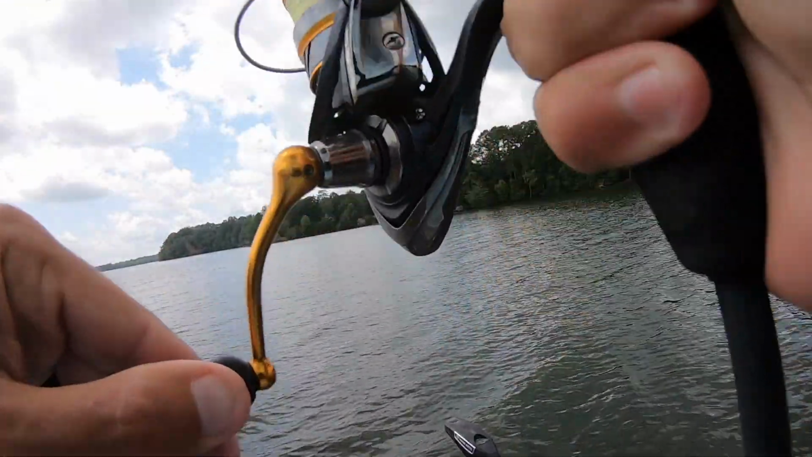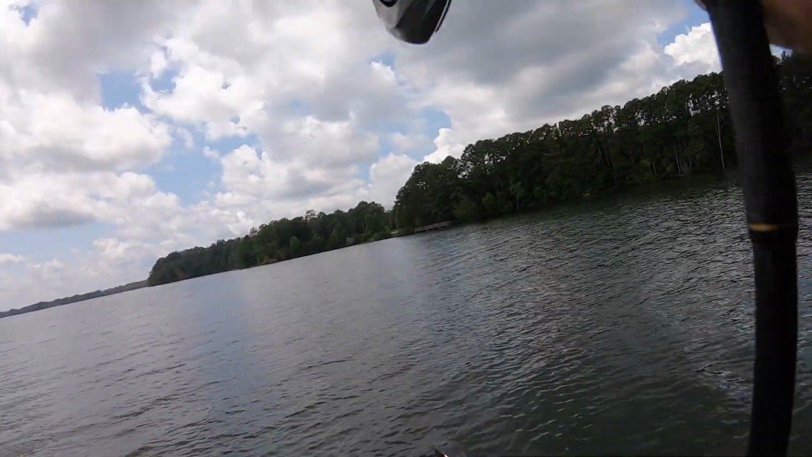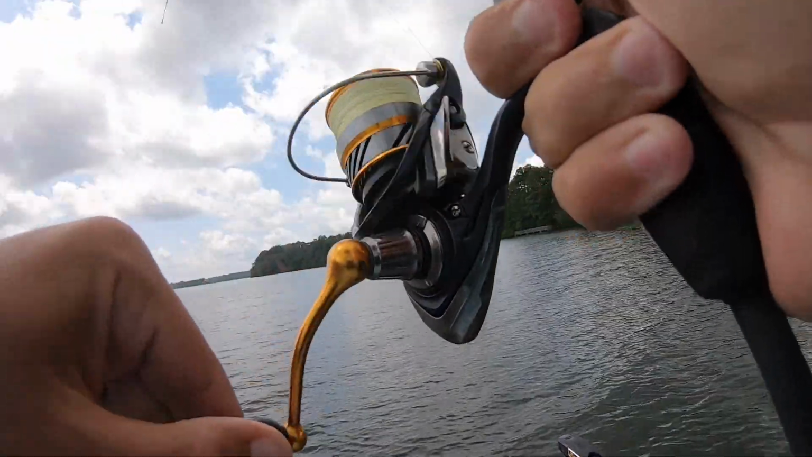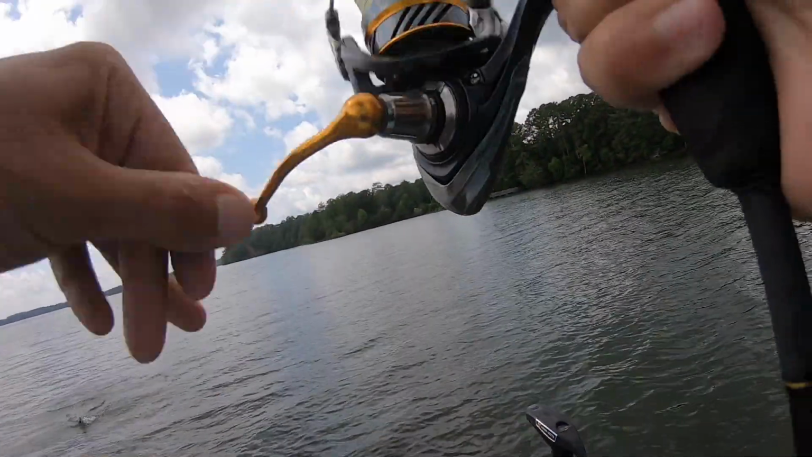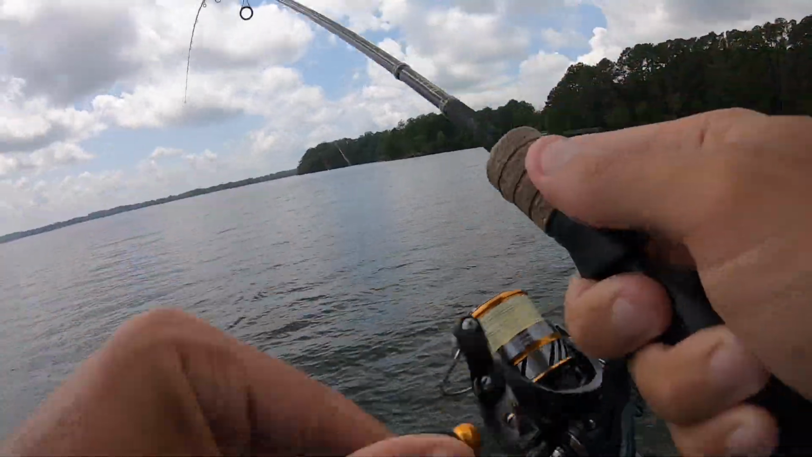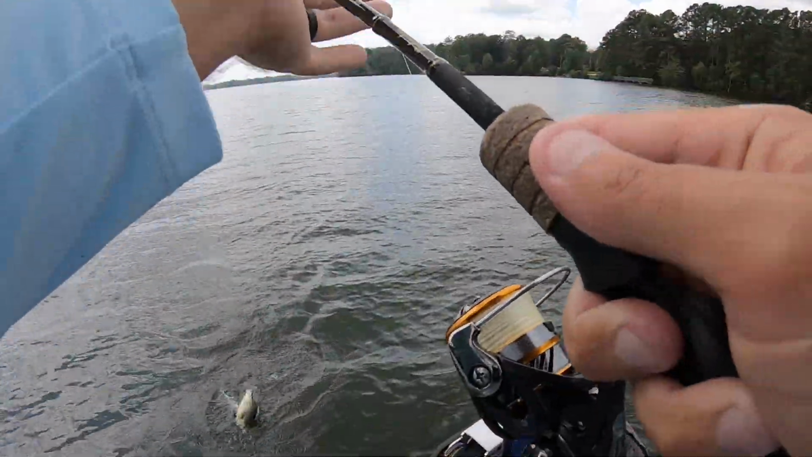There's a crappie. This feels like a good crappie here. Oh yeah, that's what we've been fishing for. He ain't as big as I thought, but he's a good one though.